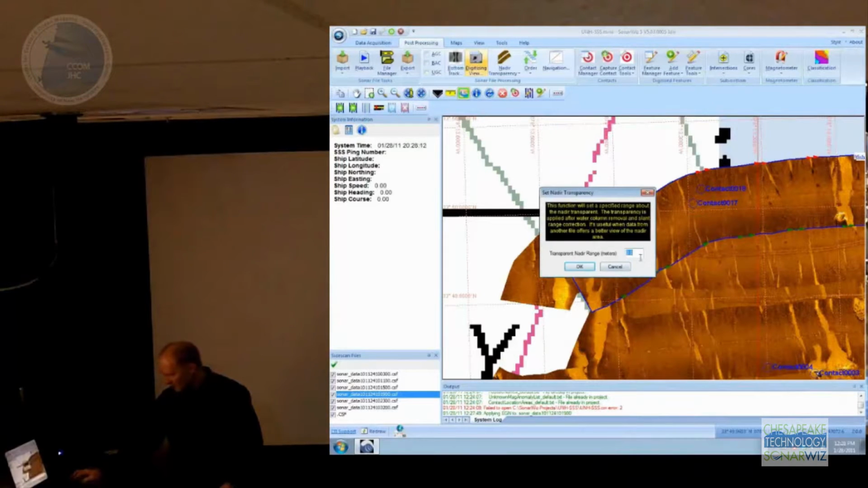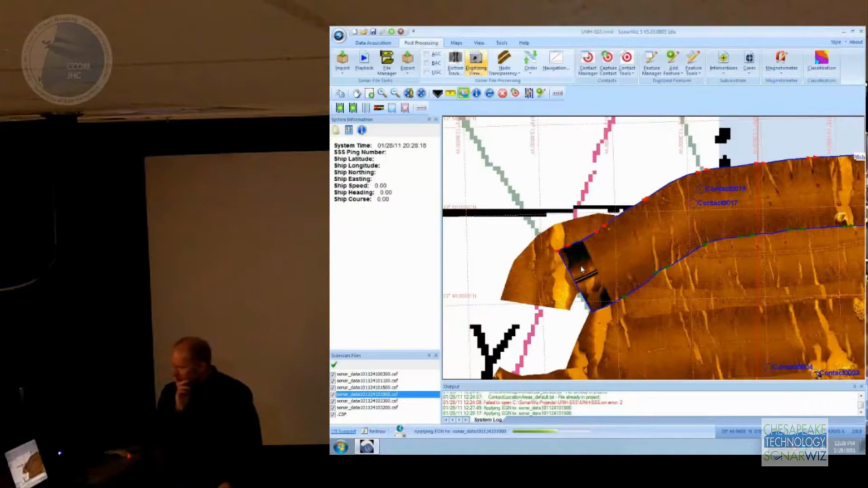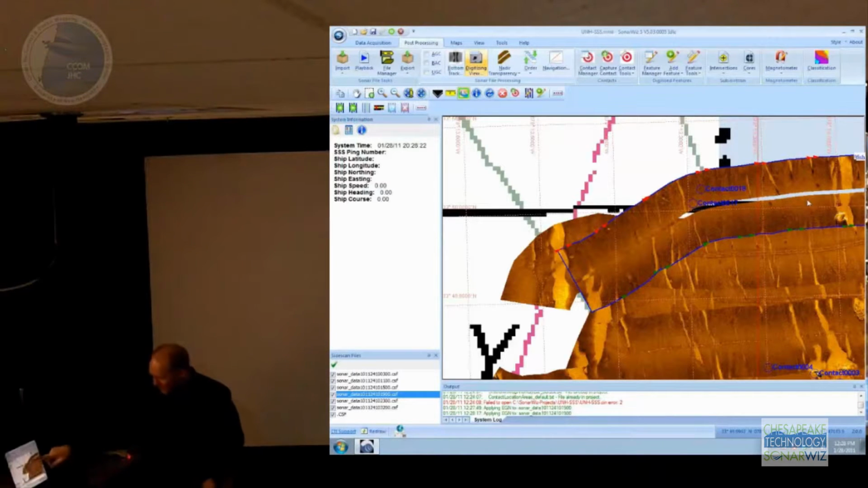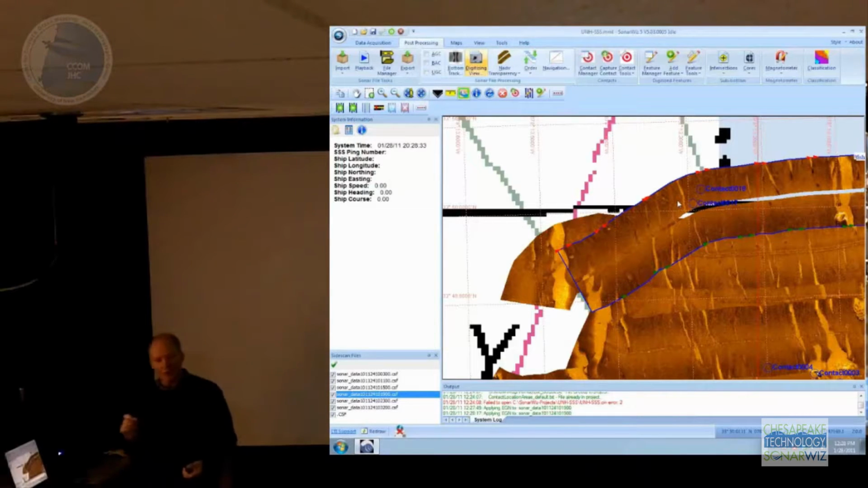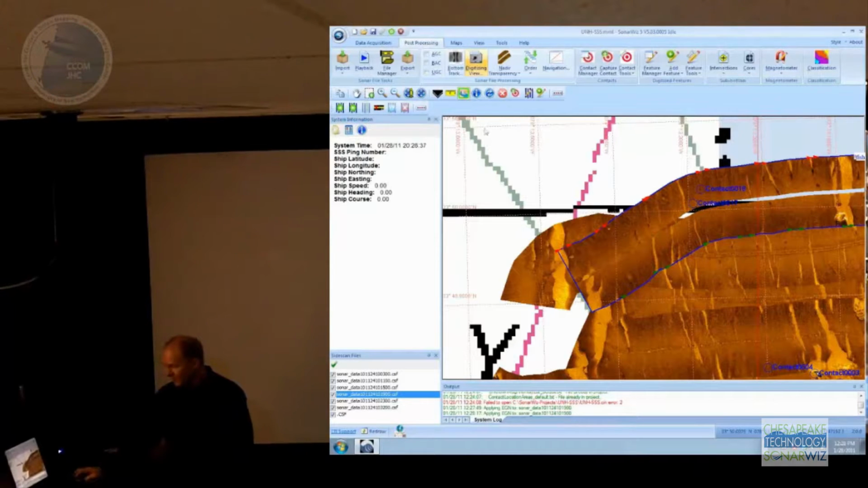We're going to set the transparency about the nadir to, let's say, 5 meters on this file. You can see we've got a big hole here where you can see through the file to the underlying data. If I had 50 lines in my project, I'm not going to want to go right-clicking on all the files to apply that one function.